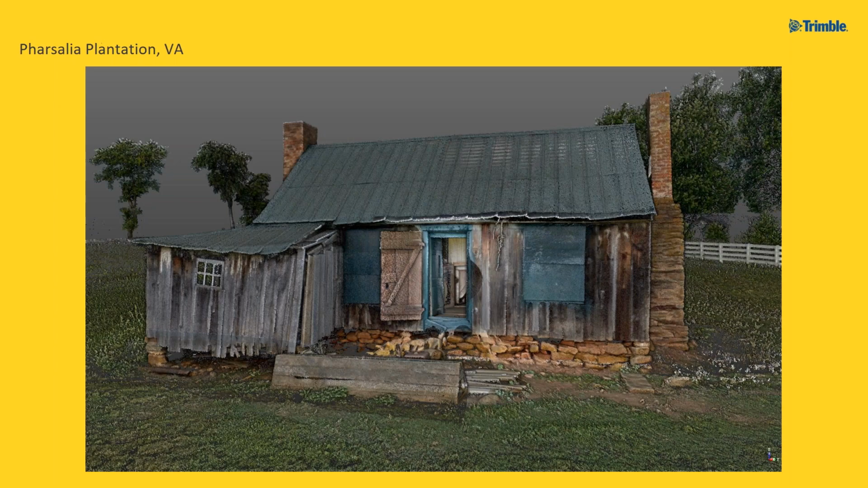Very high quality. This is a second site, the Pharsalia plantation, and this cabin also had one of those holes in the floor where people could go in and store things underneath. Not many cabins have that remaining in the southern United States.